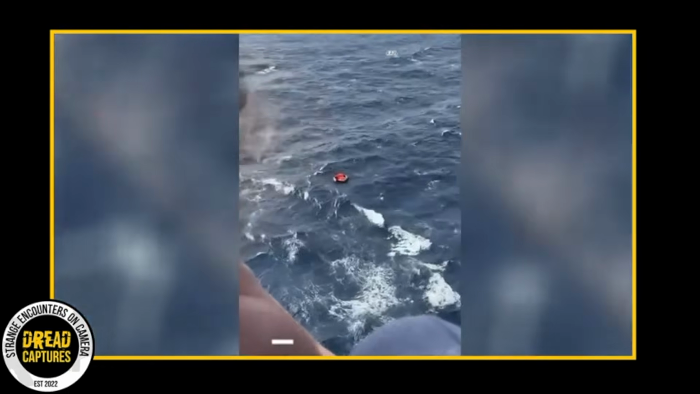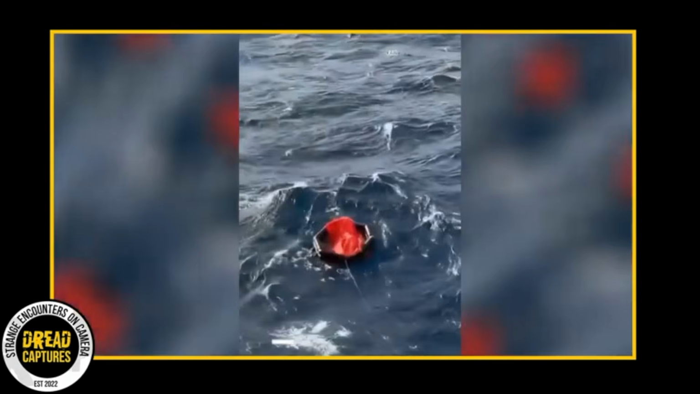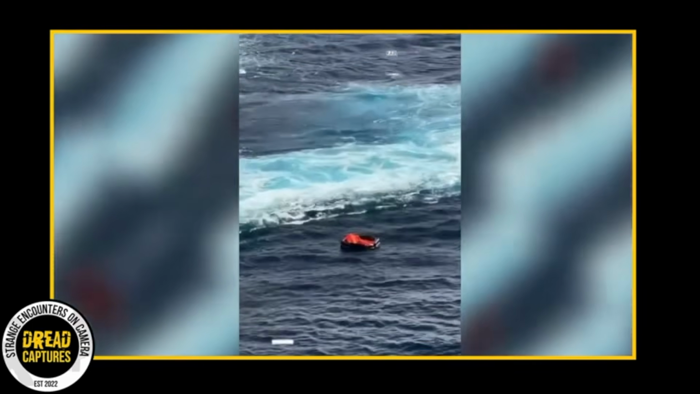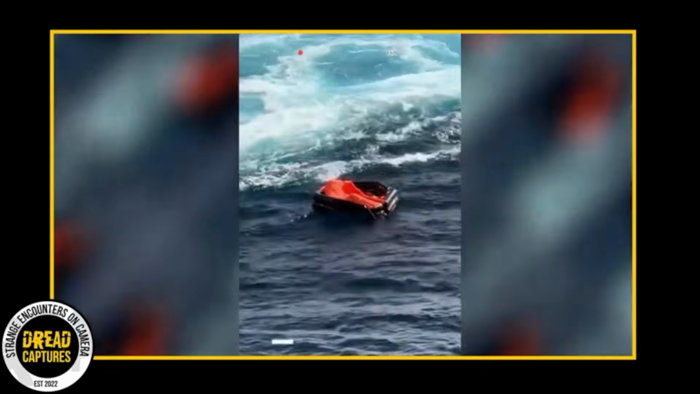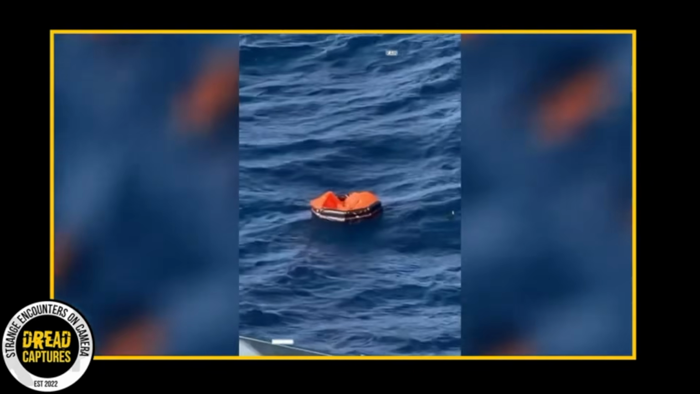I guess the only thing that could make it worse would be not having a raft. Look how hard it is to see that, nearly impossible. Wow, my adrenaline started pumping watching this. As it gets closer, there looks like there are people or a person on there. And there are. What an incredible event.